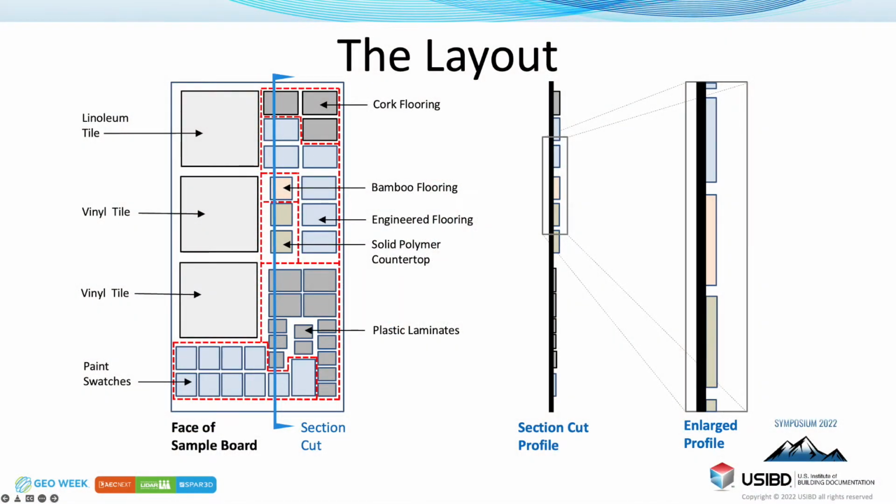This is going to be the layout that all of them are presented in. So we cut right down through the engineered flooring and the bamboo flooring to see the section, and do some of the laminates and paint samples. And then we have 2 sections. There's the top to bottom section that's going to show you the whole slice, and it was a centimeter wide slice in point tools. So you get 1 or 2 lines. And then the close-up on the bamboo flooring and a couple of engineered floors, or I'm sorry, the countertop samples.